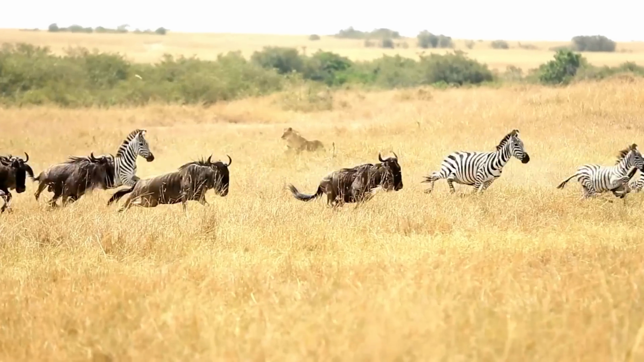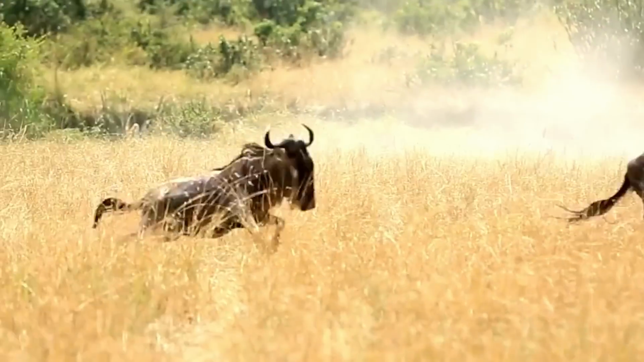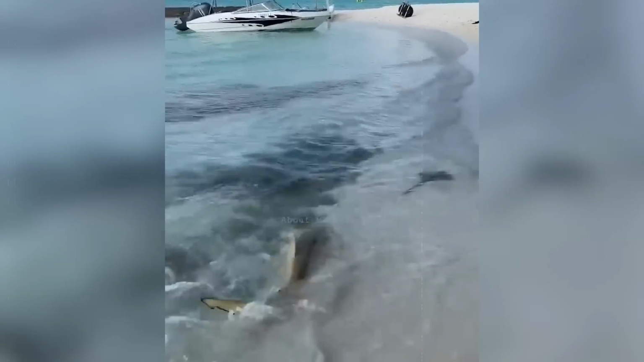We've witnessed many forest animals hunting their prey, like lions hunting deer, but have you ever seen a shark hunting in the shallow waters of a beach? In this video, we're treated to a beach scene where a shark is in hot pursuit of a thornback ray. The shark puts in its best effort to catch the ray, but this ray isn't giving up easily.